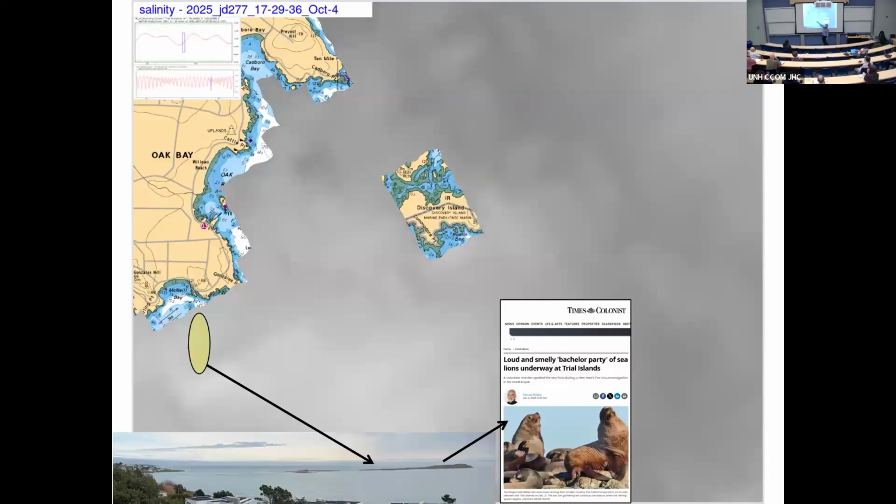I now live in Oak Bay, and I'm woken up every night from December to February. They come here to frolic. Apparently they have bachelor parties and sing. And you can hear it at night. They're there for a reason. They're there because there's cold upwelling right off the tip of the island. They don't have to swim very far, and they're eating salmon.